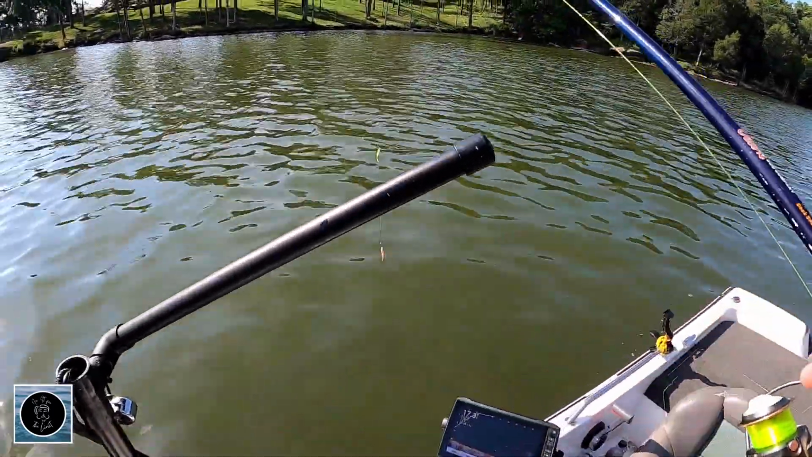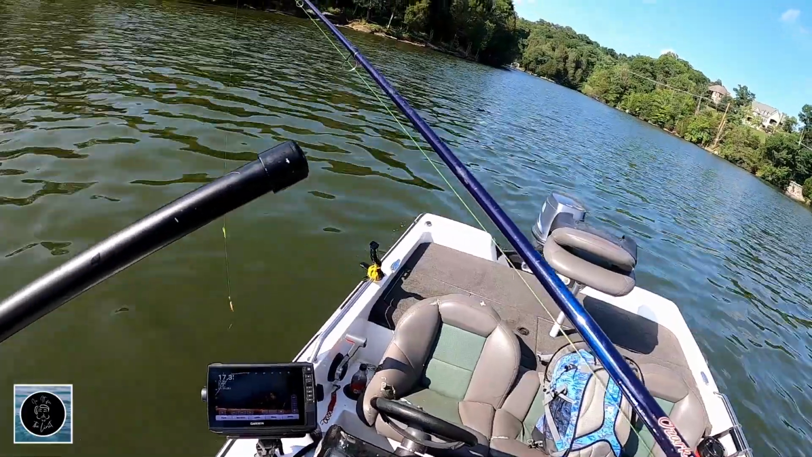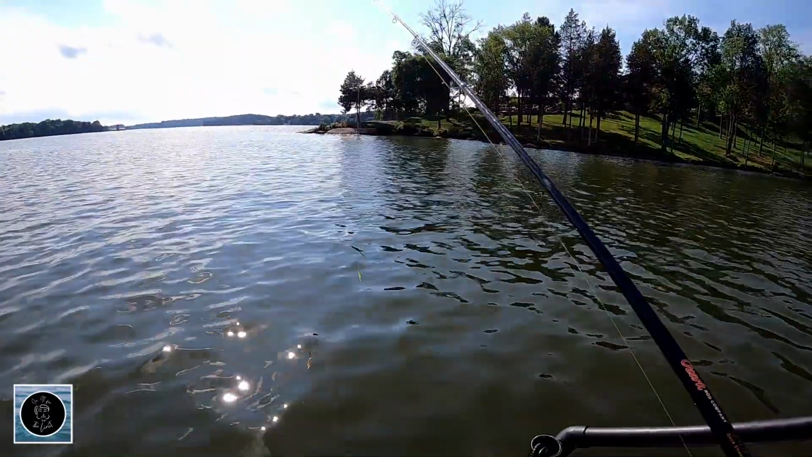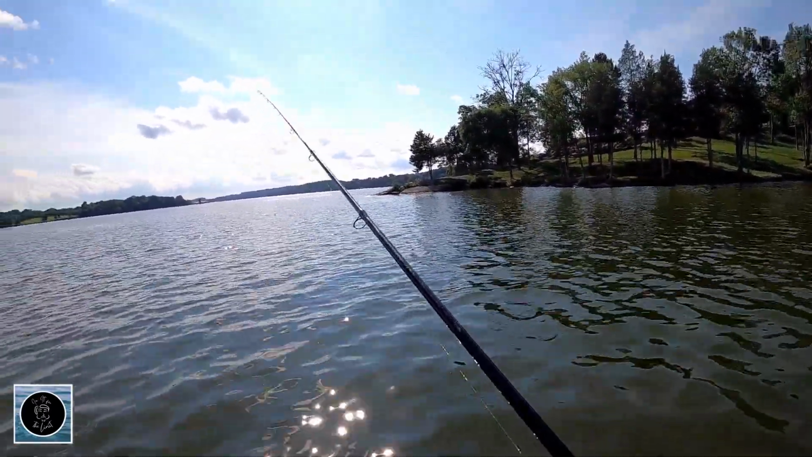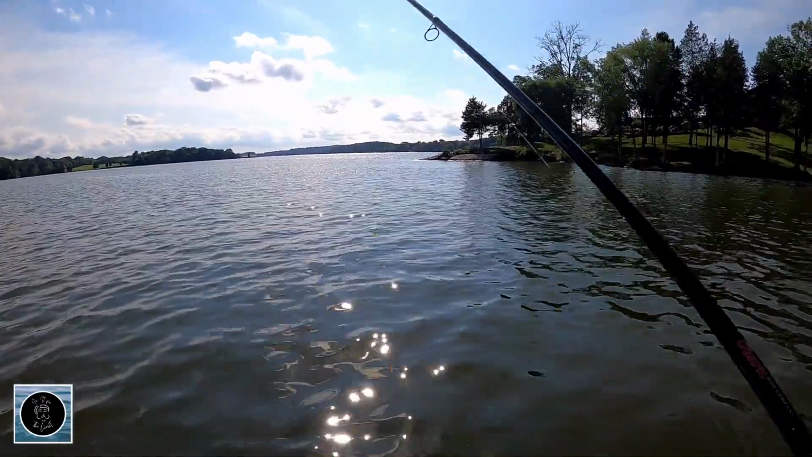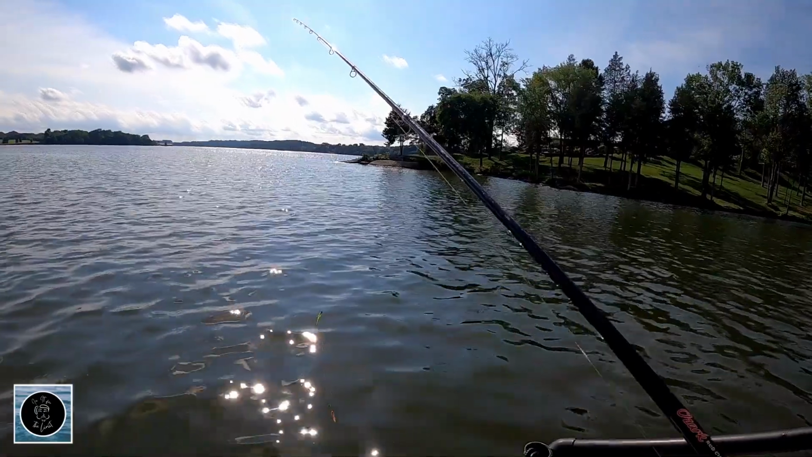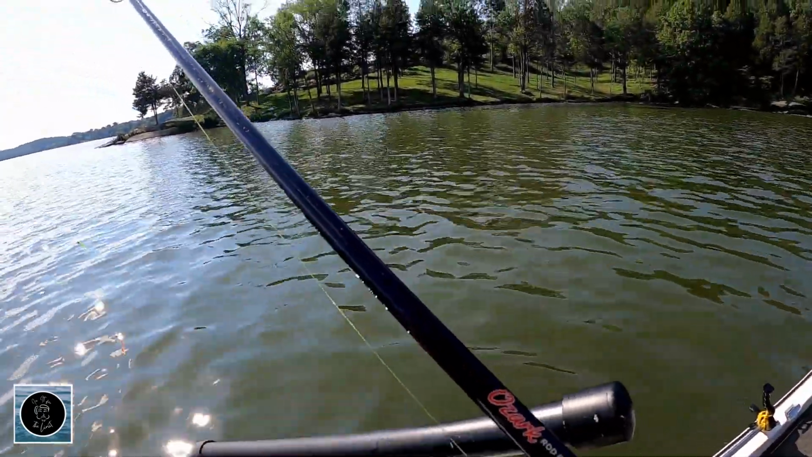So we found a decent school. One of the things I was saying is when you get to a school like this, you've got to be careful swinging through it, especially when you cast at a distance. I'm staying about 25 foot off right now. If you swing through without getting a bite, sometimes you'll pull out the fish away from the cover, and then they'll scatter more. And they're going to scatter as you catch them too.